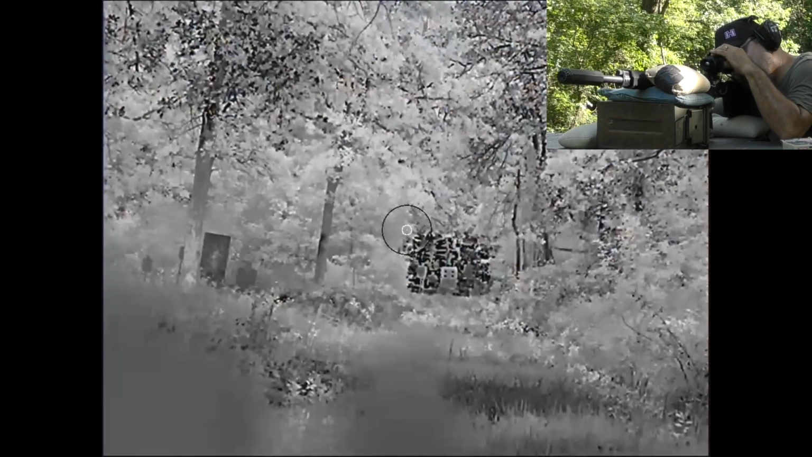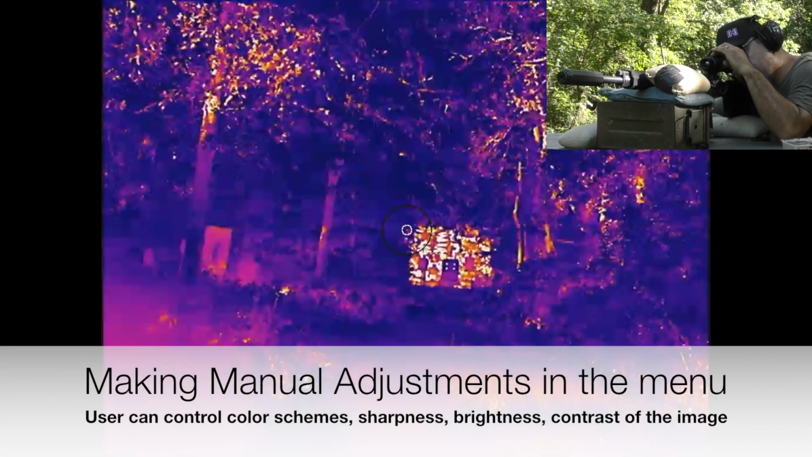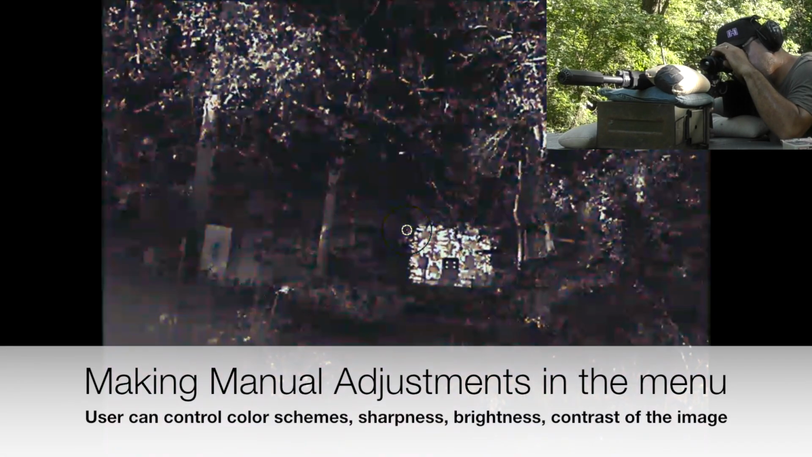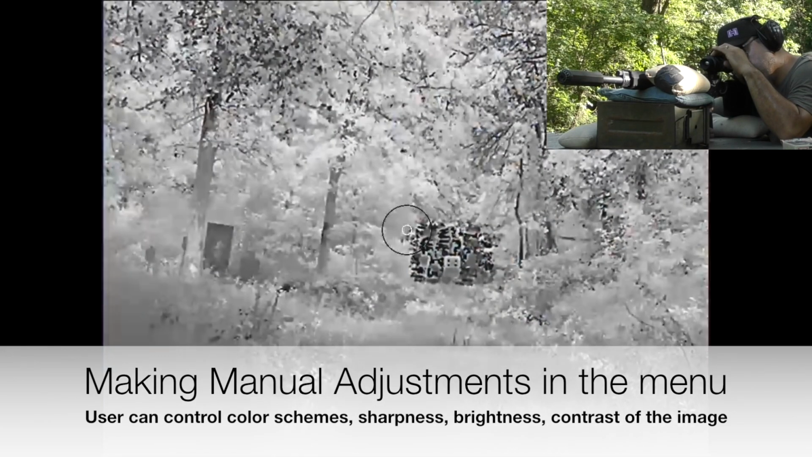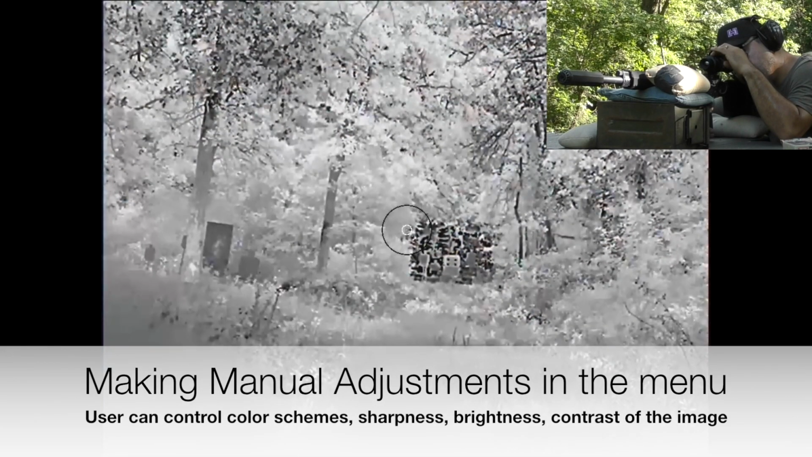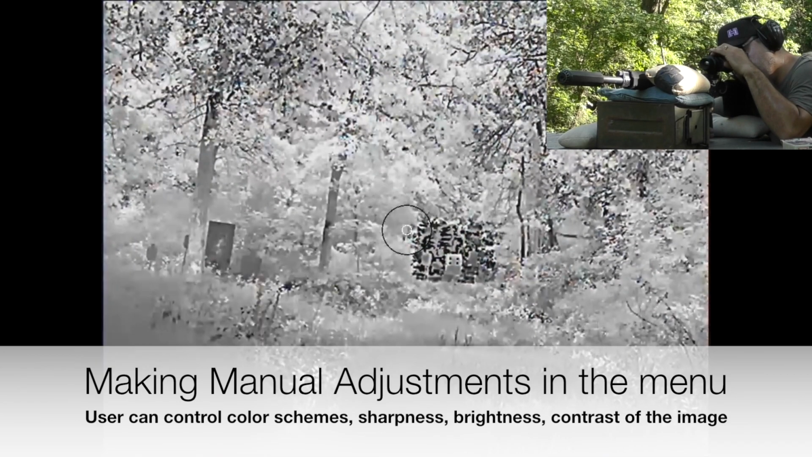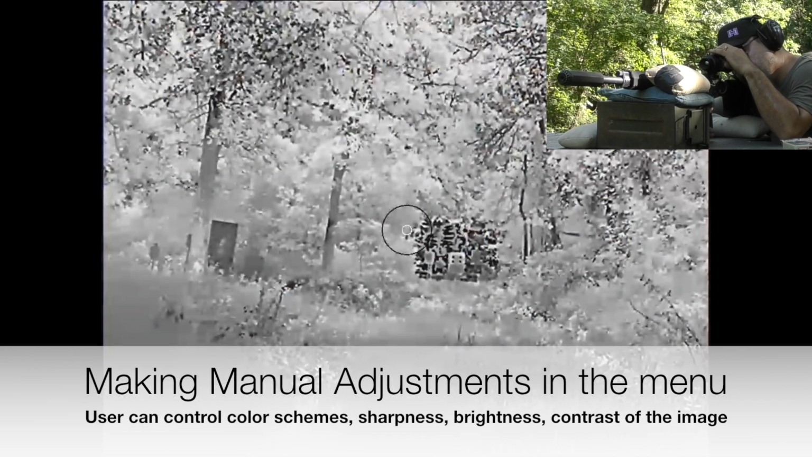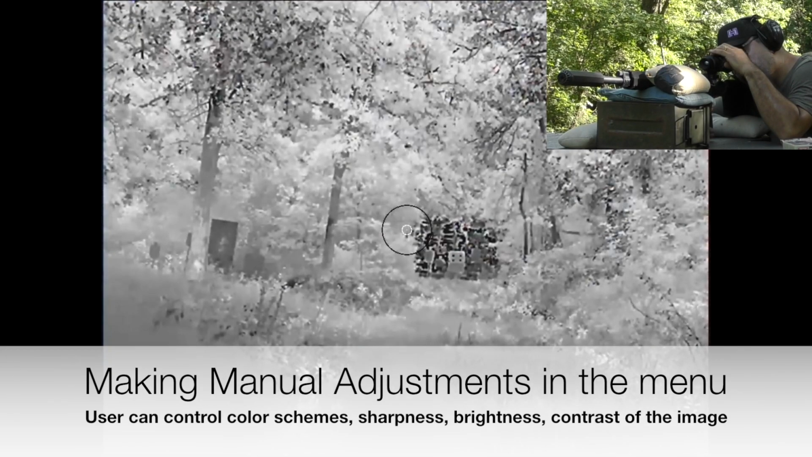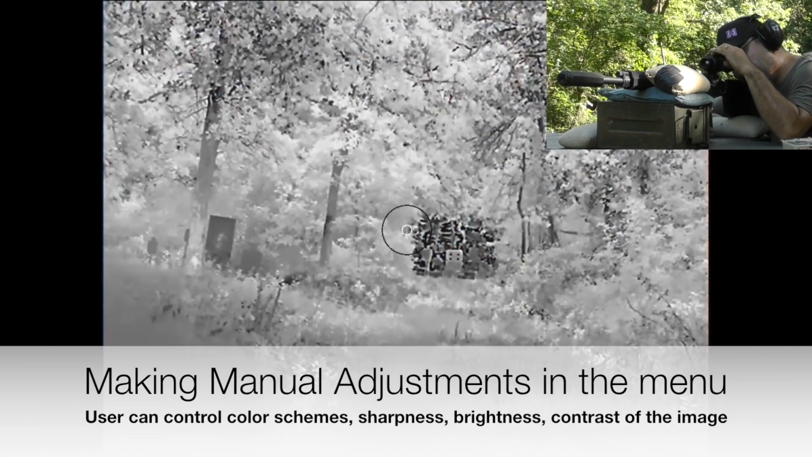And we'll go ahead and cycle through the color palette, see which looks best. Black hot does not look too awful bad. I do have picture-in-picture running.